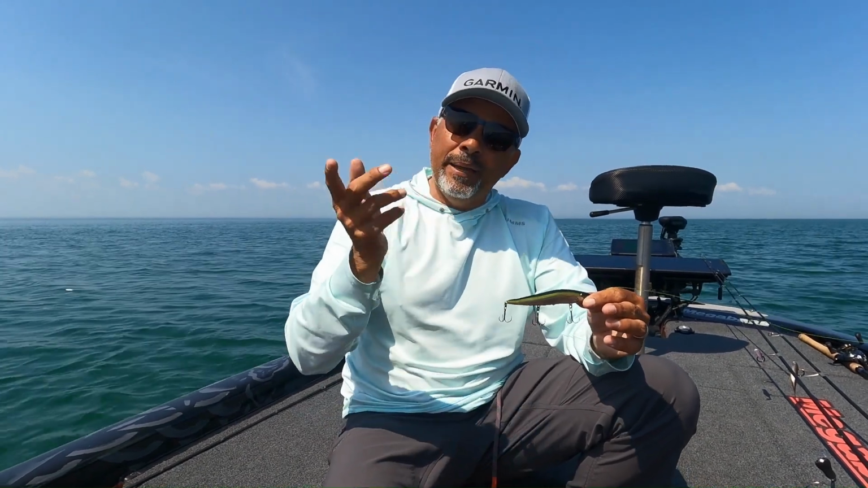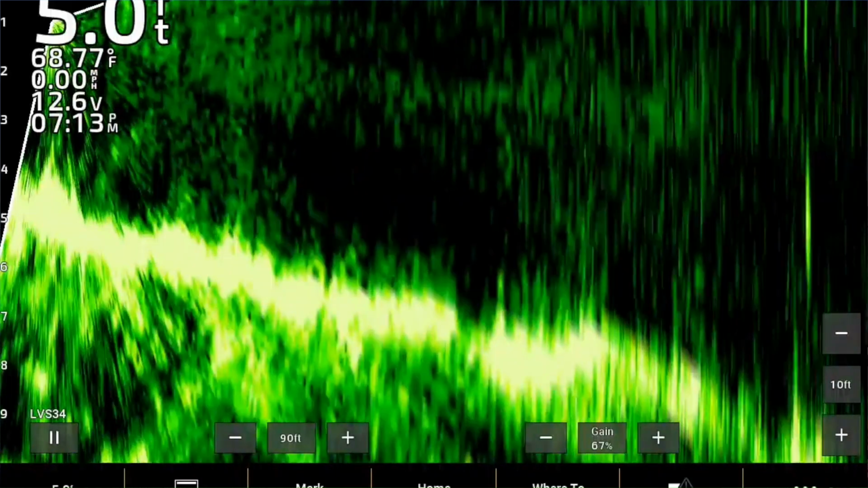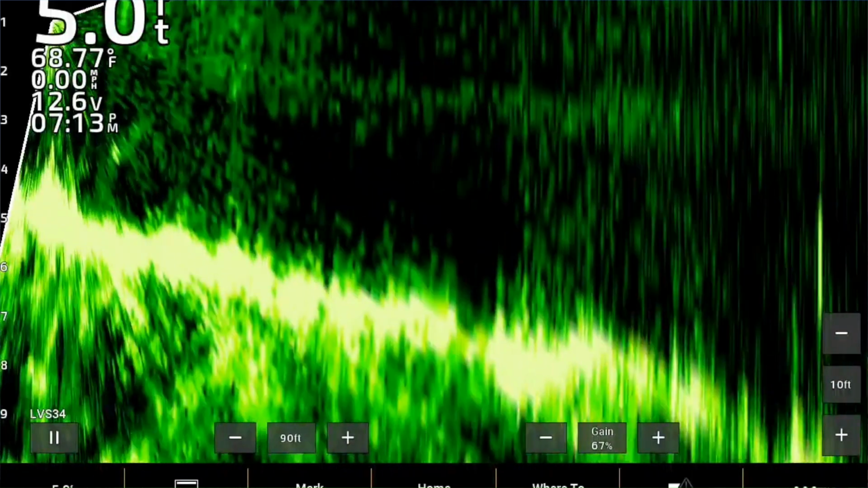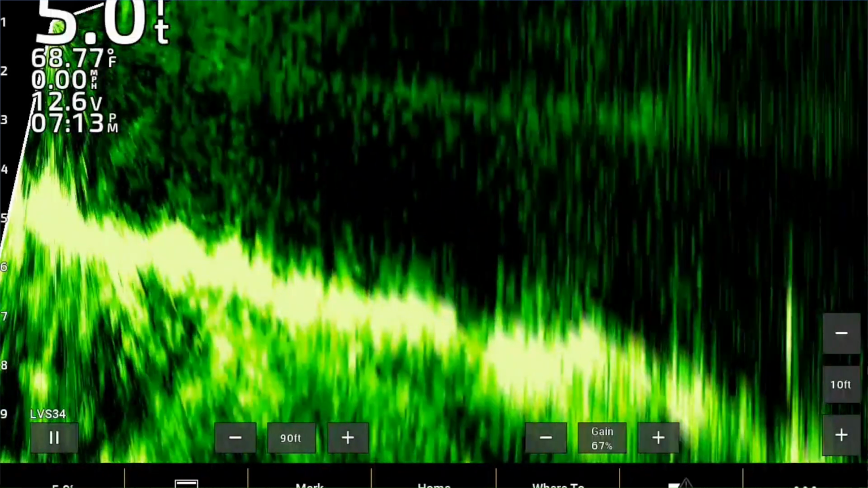So I can get that bait to get down to the desired depth, and stop it, and now the bait's just sitting there, and the fish will slowly come up. Now, the cool thing with the scope is that you see how those fish react.